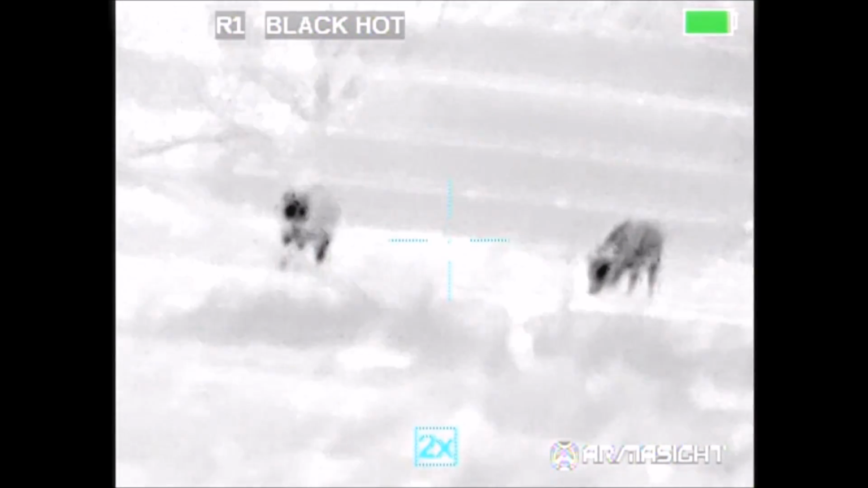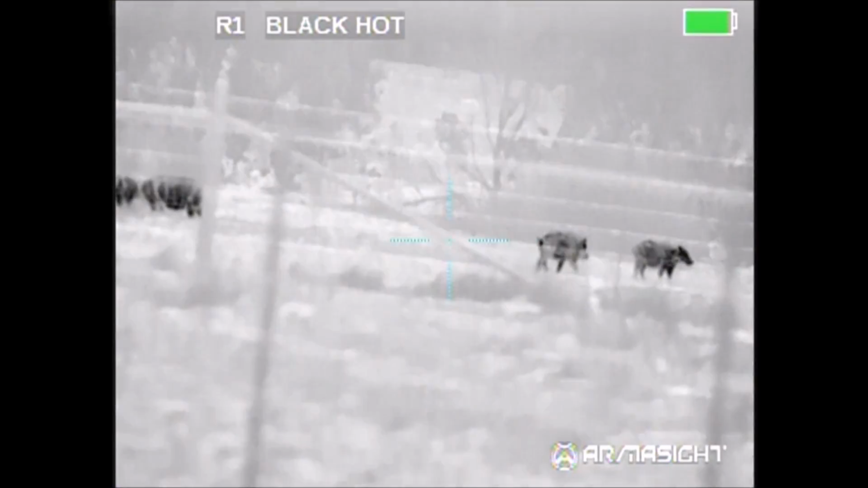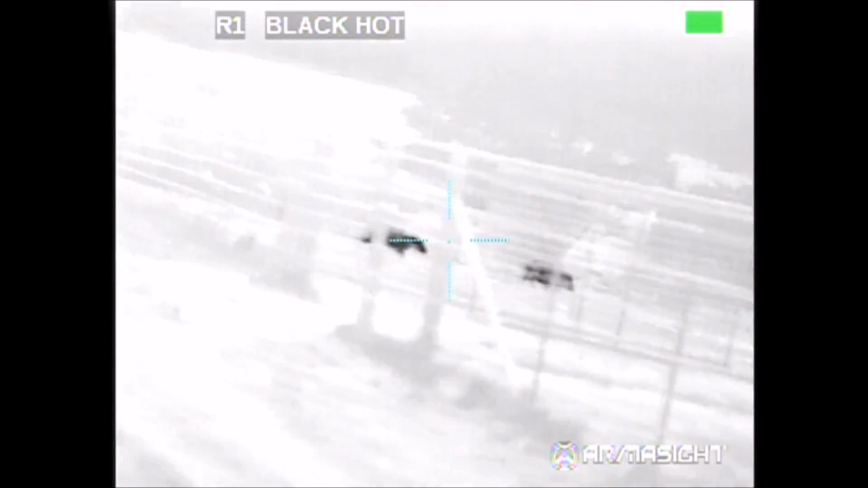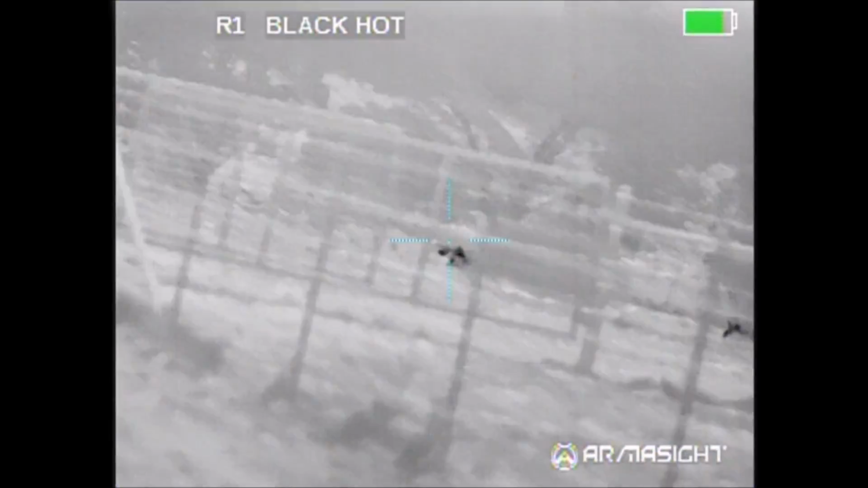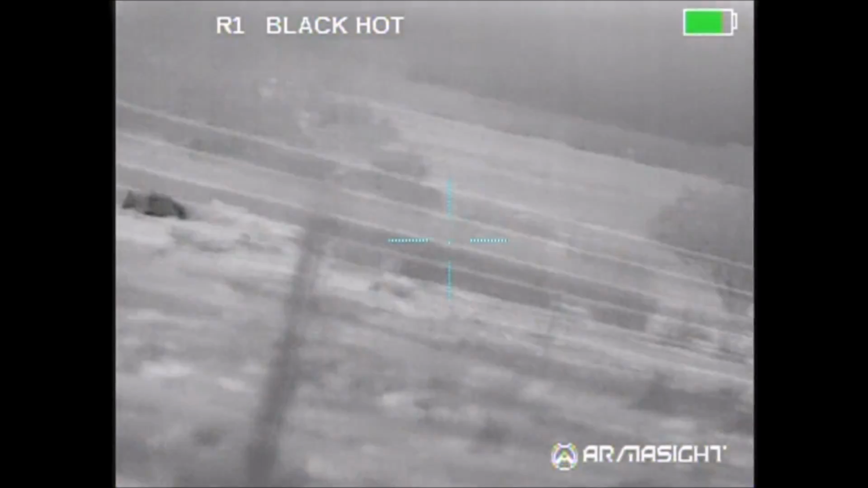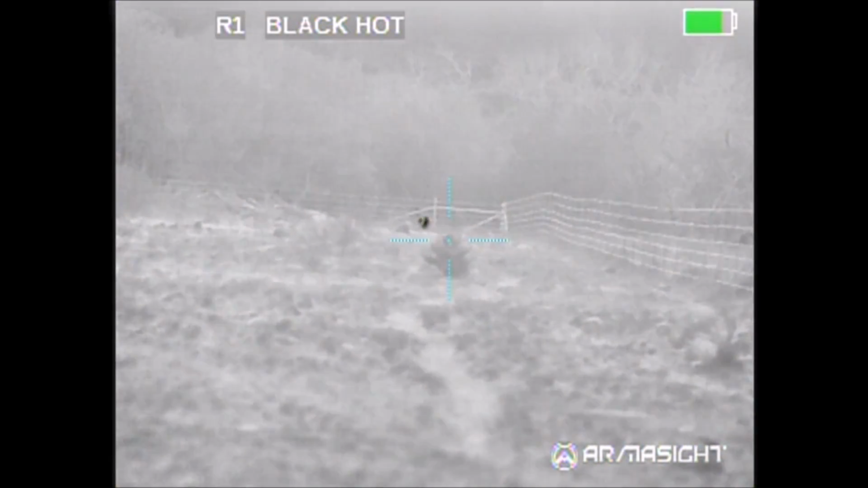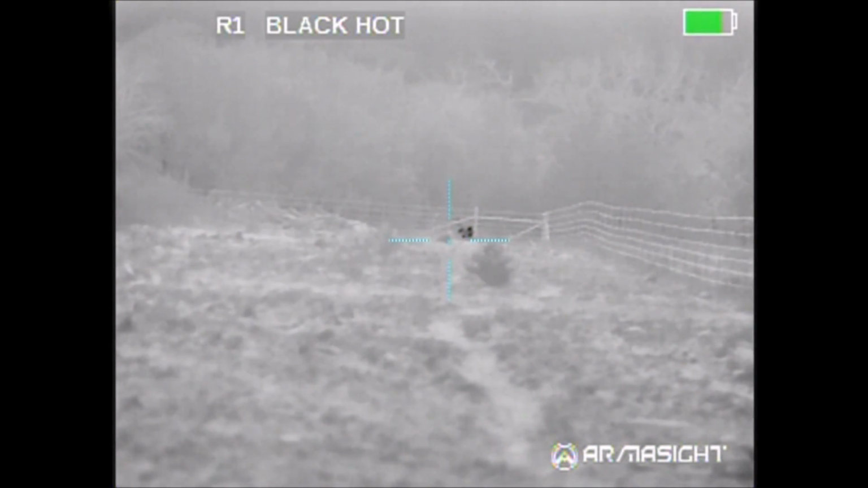And as it turns out, as we made the approach, I got busted and half the hogs on the right hand side took off. Thought we could go ahead and approach the last group of hogs, maybe going slowly, but that didn't work out either, and those hogs busted me as well. For those of you who think that hogs can't see, they see just fine. Fortunately, the hogs didn't run too far and we could still see one of them hanging back.